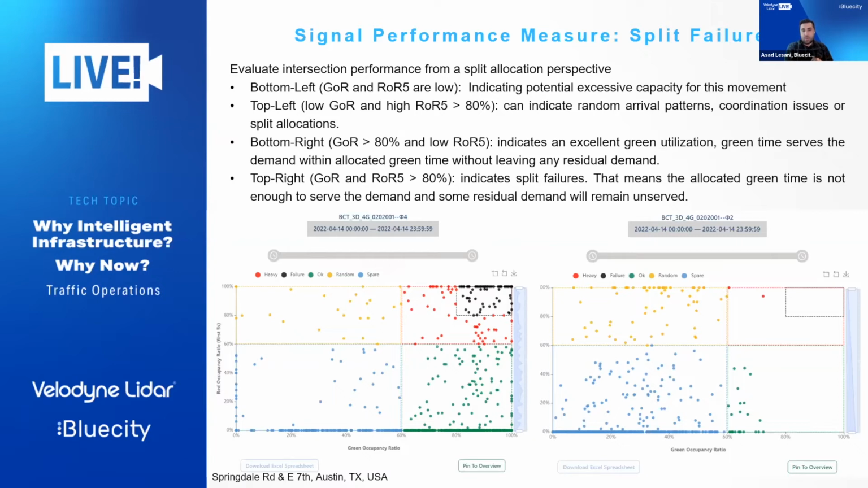You see a lot of spare capacity in the major approach, meaning green time that no one is using, while on the left side you see a lot of split failures, especially during peak hour, all those black dots. This means you can potentially take some of the green time allocated to phase number 2, the major approach, and give it to phase number 4 to balance the traffic pattern and the use of the intersection with respect to the current timing.